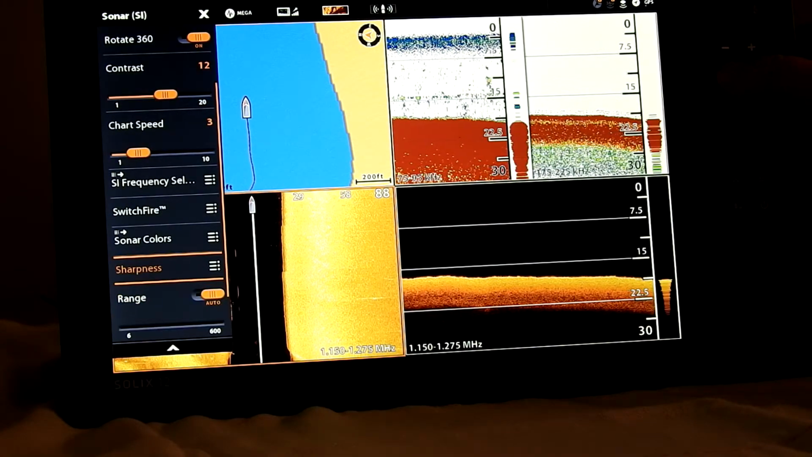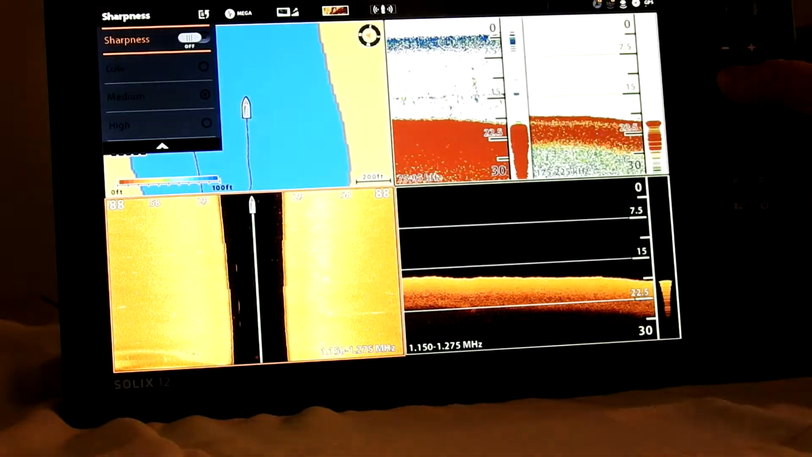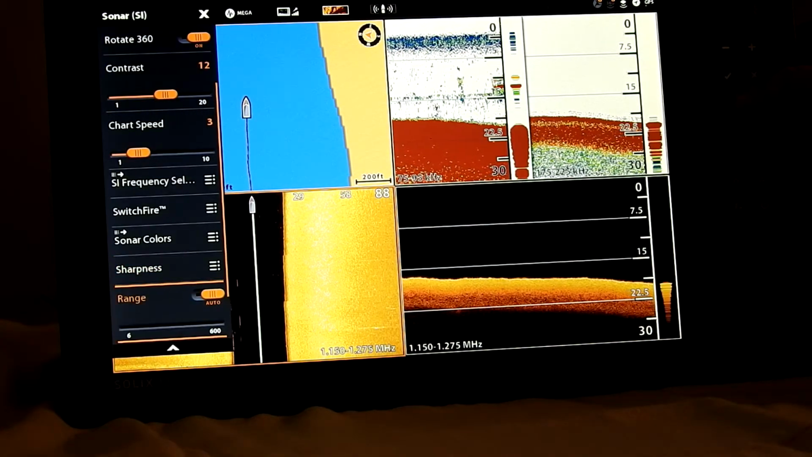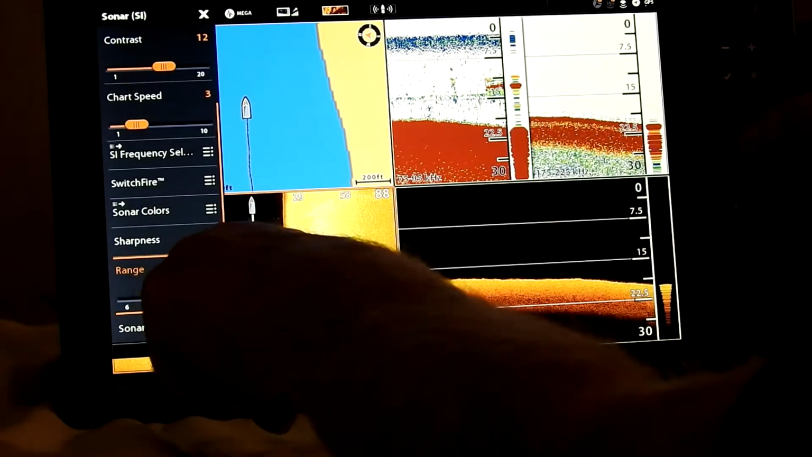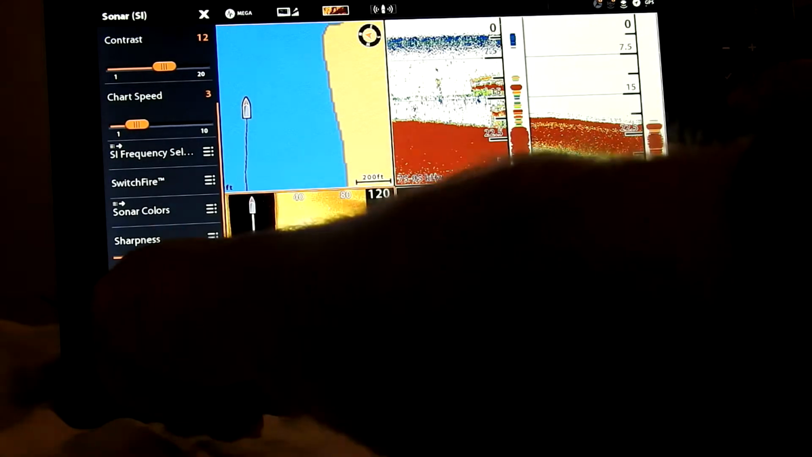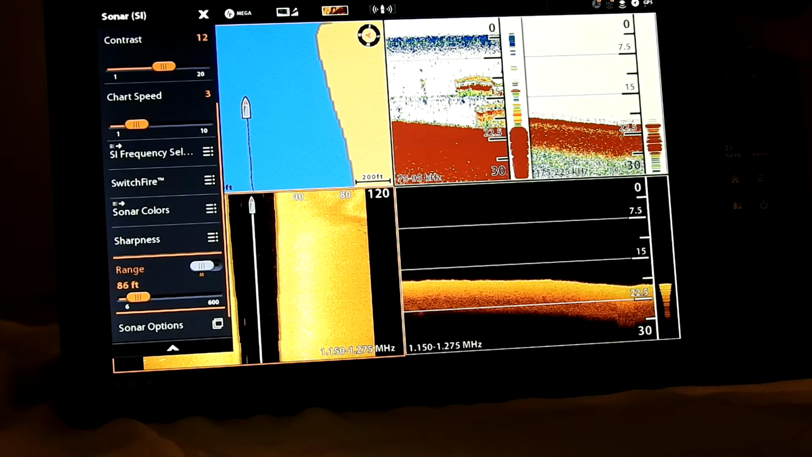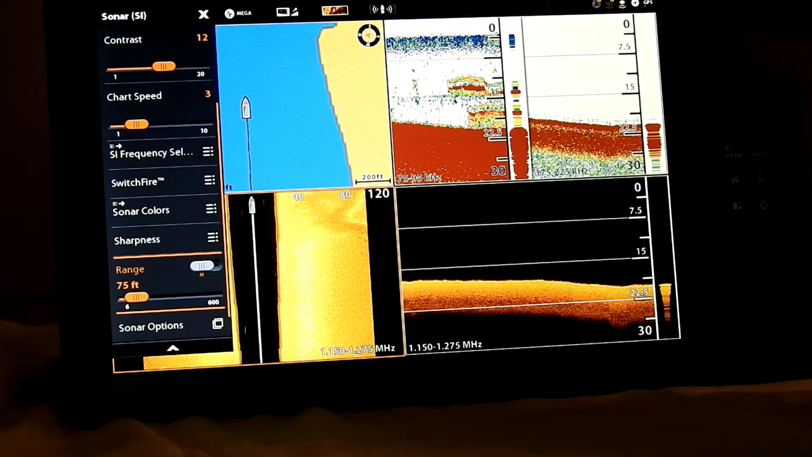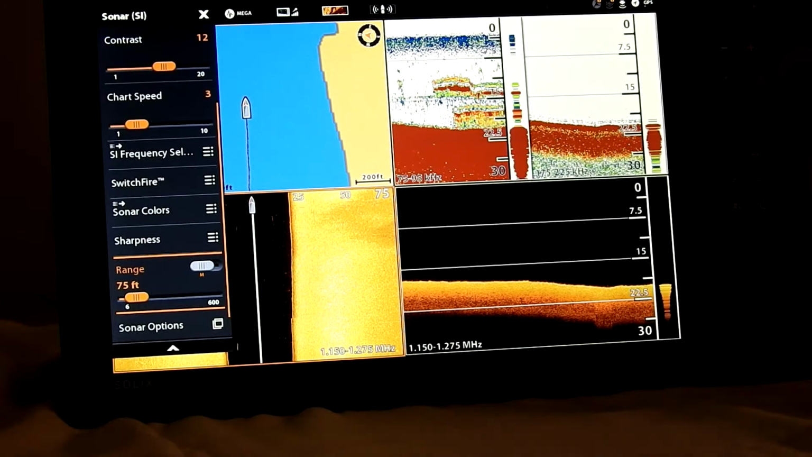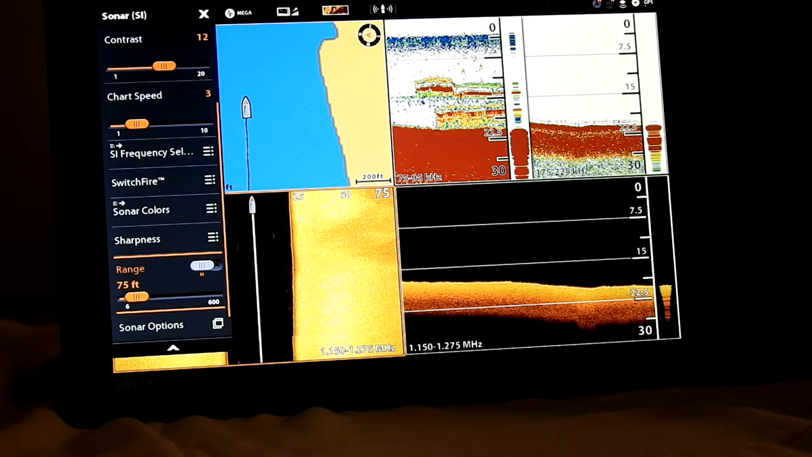This has got a sharpness on there too, and I just leave the sharpness off. We go to our range. This here goes auto. It always goes to auto. I don't like that, so I take auto off, and it goes to 120 feet. We'll take our knob, and we're going to cut that down to about 70. If I run Mega, I'll run it less than 70. If I want to really look for fish, I put it on 455.